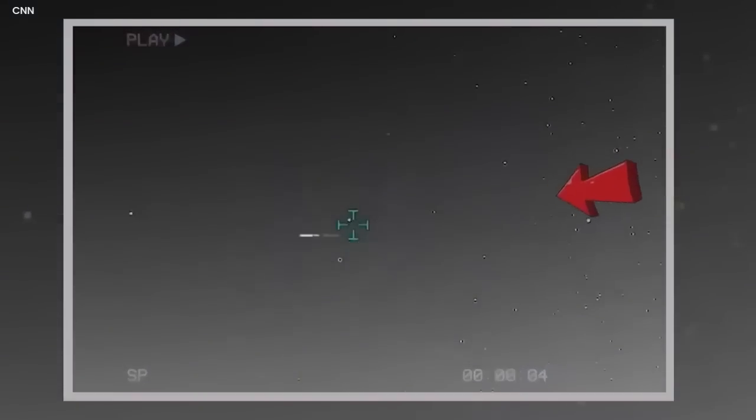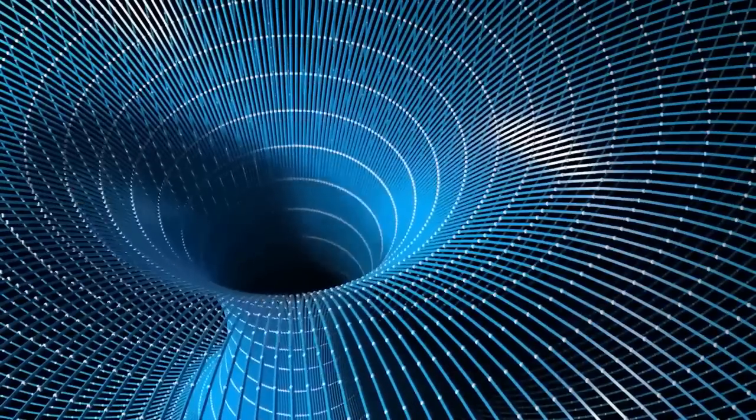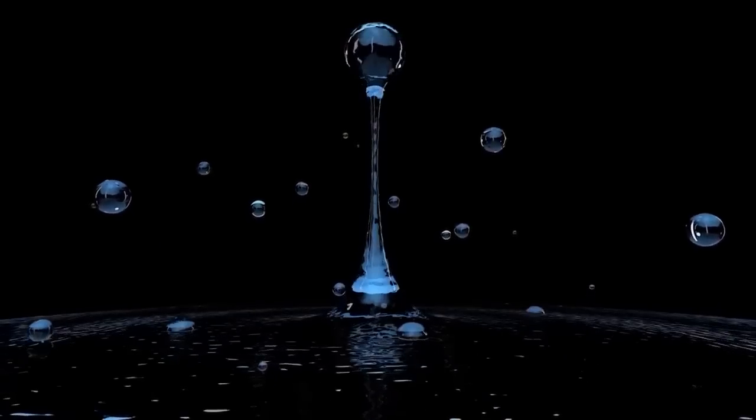Three small lights, which at first looked like stars, were hanging in the dark sky. But then something weird happened. They started moving. These mysterious things moved gracefully and silently, not like anything we've seen before. They didn't follow the rules of gravity. They glided through the sky as if they were weightless.